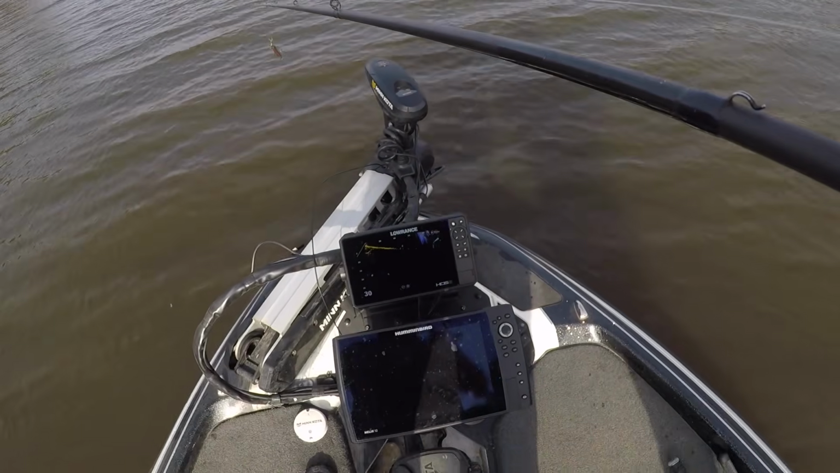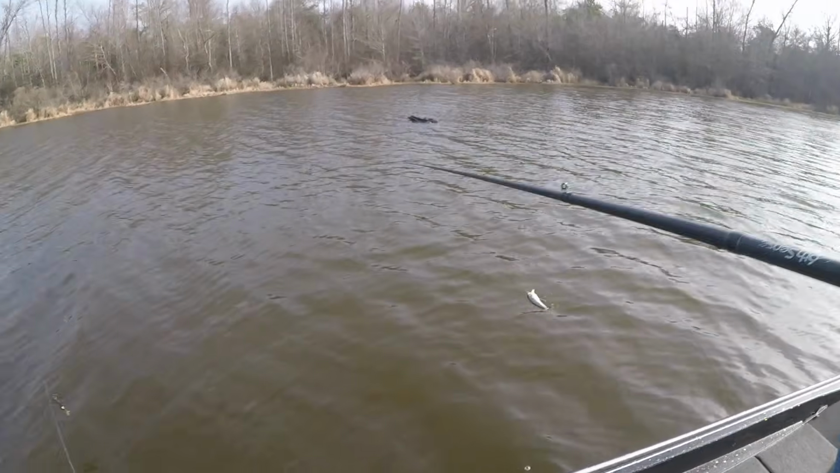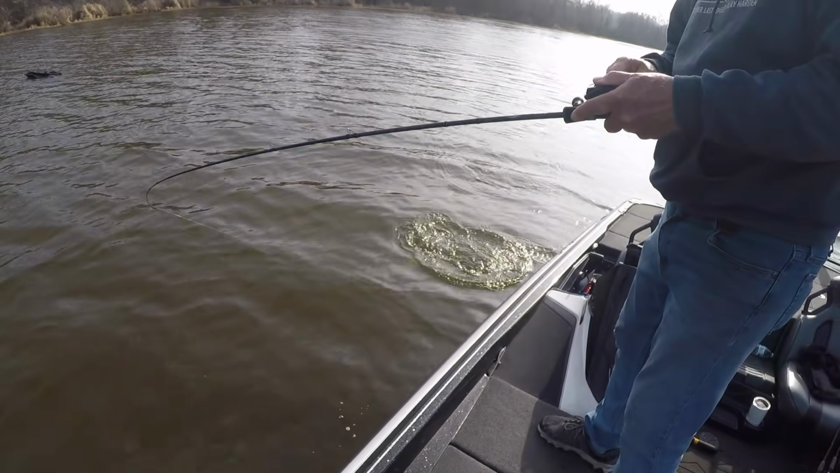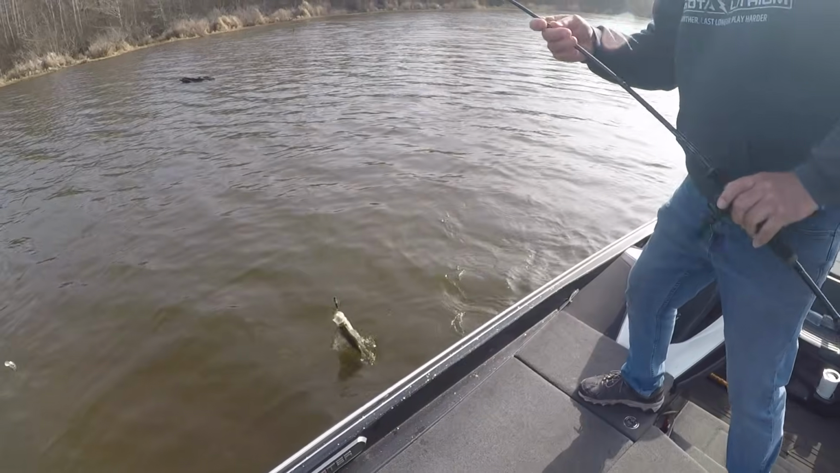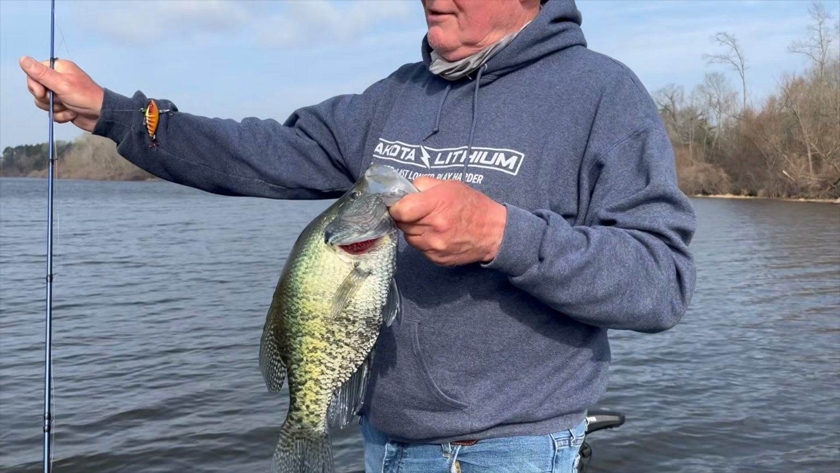Oh, that's all right. I see you. I see him. There he is. Right beside it. Scoping them off the tree. Oh, it's a crappie. That's a crappie? The crappie. That's a giant. Look at the size of this crappie. Holy crap, that's a big crappie. You had a hard time boat flipping him, dude. Show me that crappie, Dave.